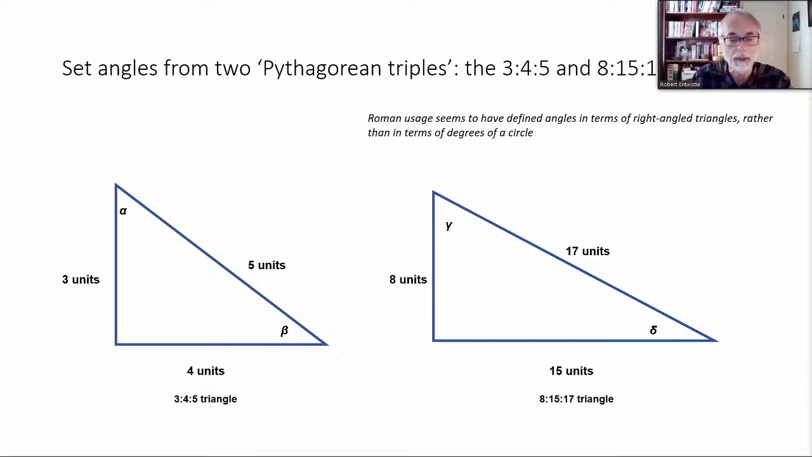These 4 set angles do seem to relate to the way the Romans thought of angles, which was not as something measured in degrees. Degrees have been around a long time, since Babylonian times. By and large, for terrestrial surveying, the Romans didn't use them. They understood angles, it seems, as something subtended by right-angled triangles. And here we see alpha and beta, which are the 2 angles of the very well-known 3-4-5 Pythagorean triangle, which Vitruvius talked about and linked to Pythagoras.